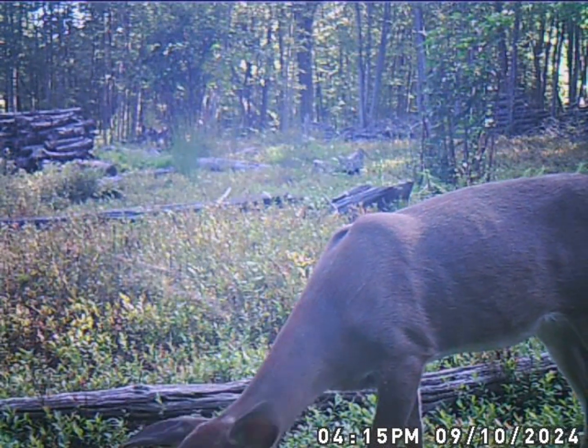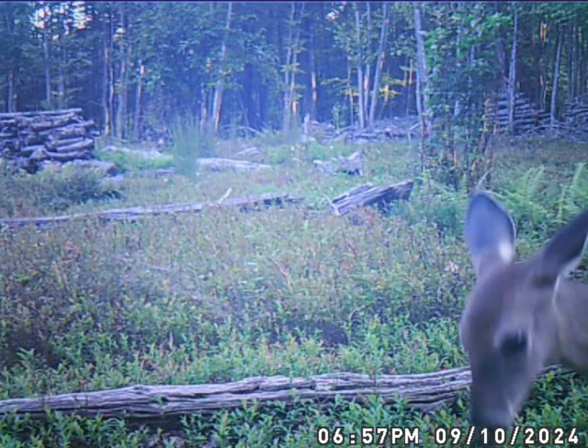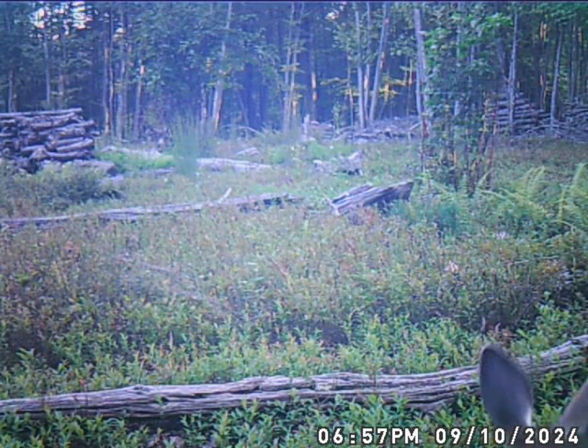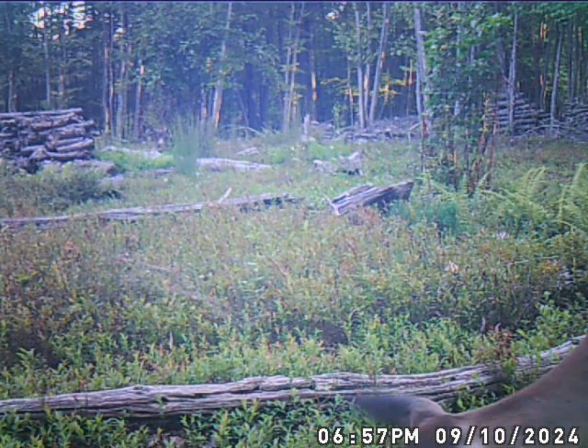It does look like I need to go back through with the weed eater and knock off the tops of all these blueberry bushes again back here. And I never did get around to cleaning up any more over where I had it cut out more that I was doing at one point this summer.